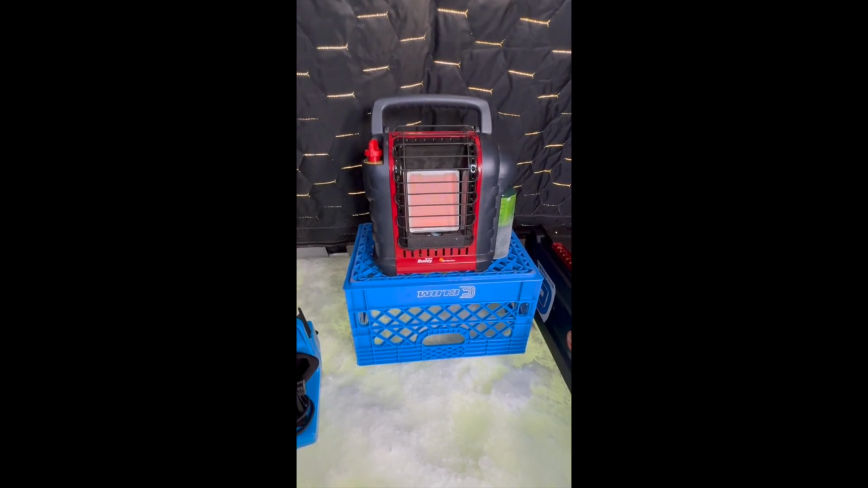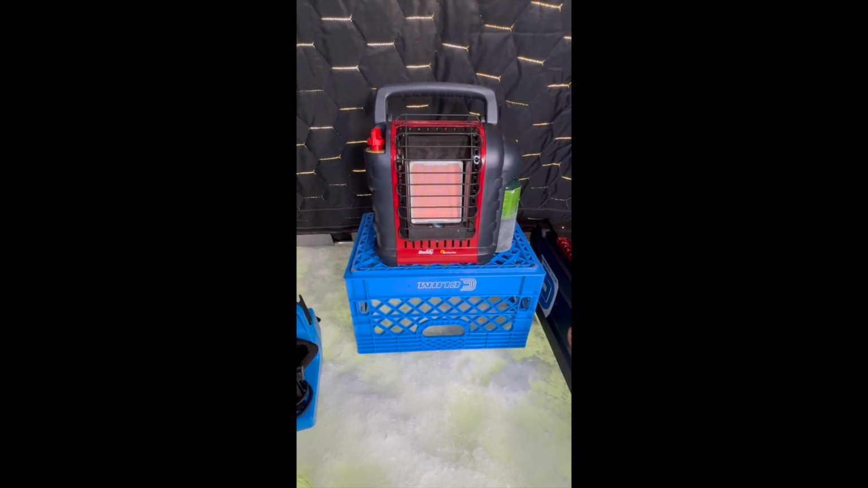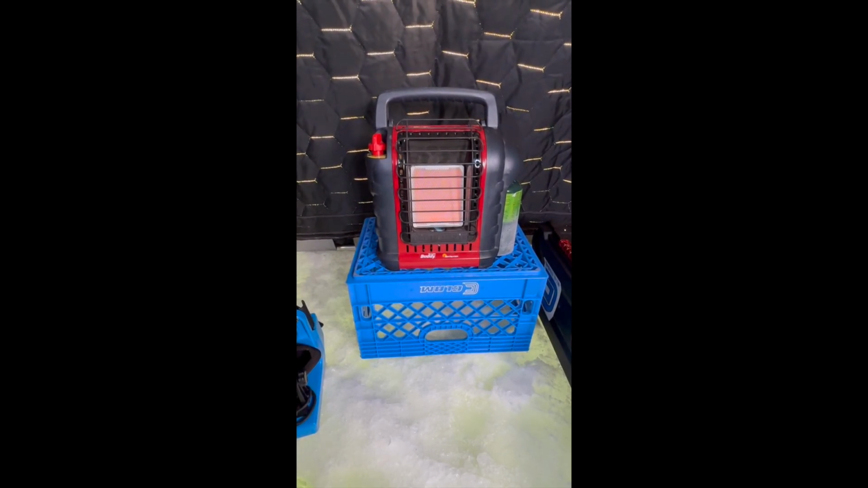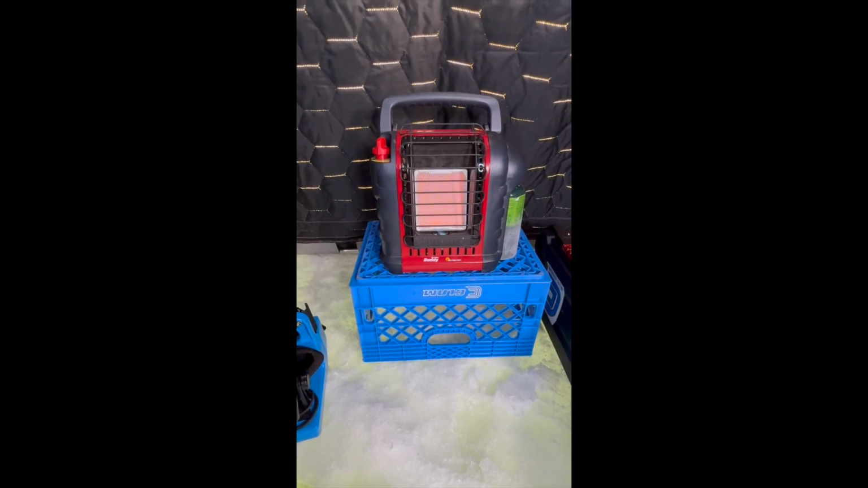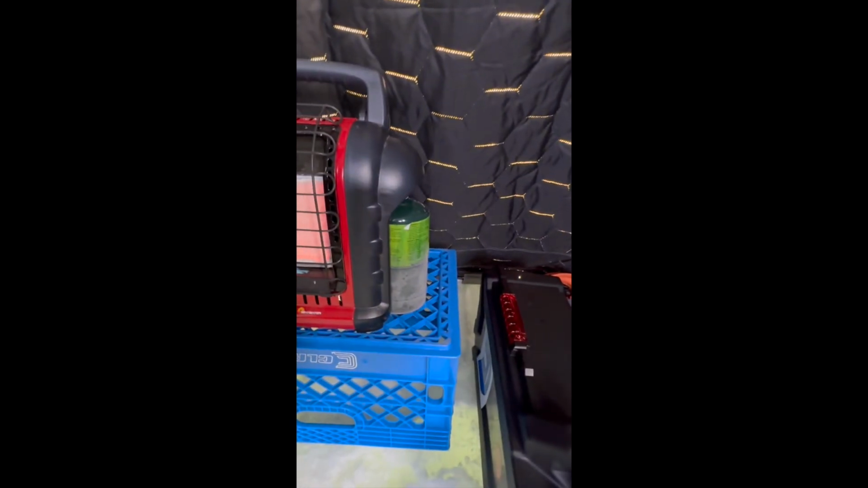One thing you guys do want to know, if you are using any kind of the Mr. Heaters, Big Buddy, Little Buddy, or this one here, which is the Buddy, if you are going to put it onto a 20 pound or a 10 pound propane tank, you're going to want to make sure you get the filter from Mr. Heater. You're also going to want to make sure you get their hose as well. The filter goes onto where the 1 pounder screws in.